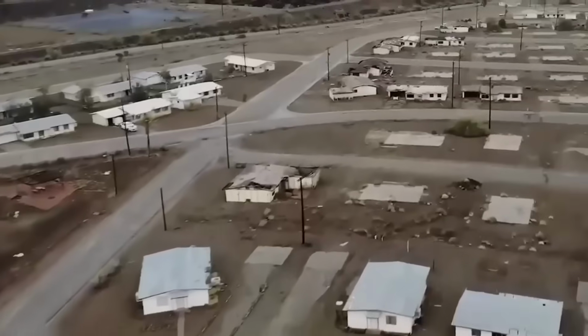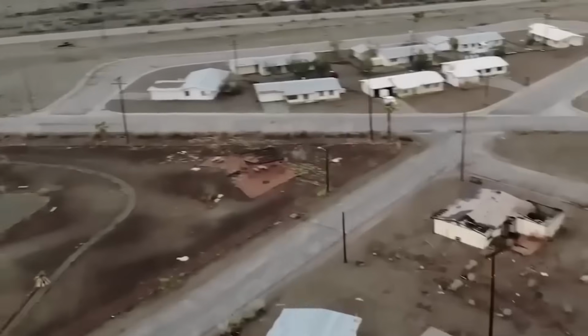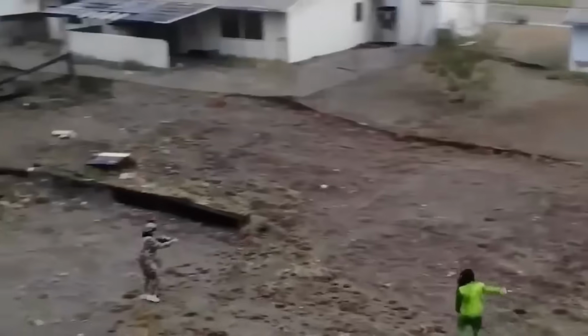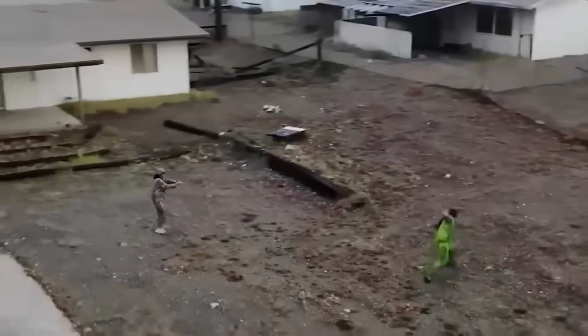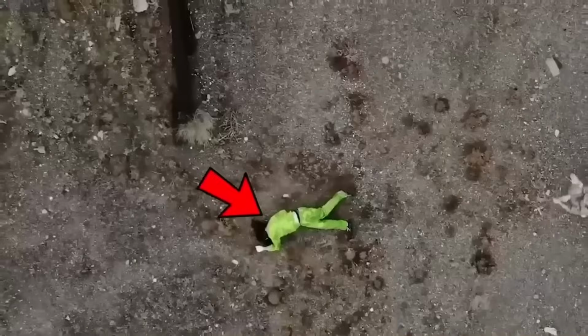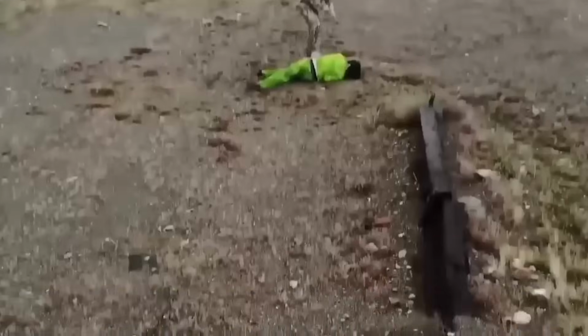These two friends were out exploring an abandoned ghost town through their drone camera, and that's when they came across this eerie sight. Zombies. Or maybe at least it looked like it. And it wasn't just one. They spotted more than one and also some people who were trying to take them down. Now, we think they're zombies, but if you have any better explanations, do let us know.